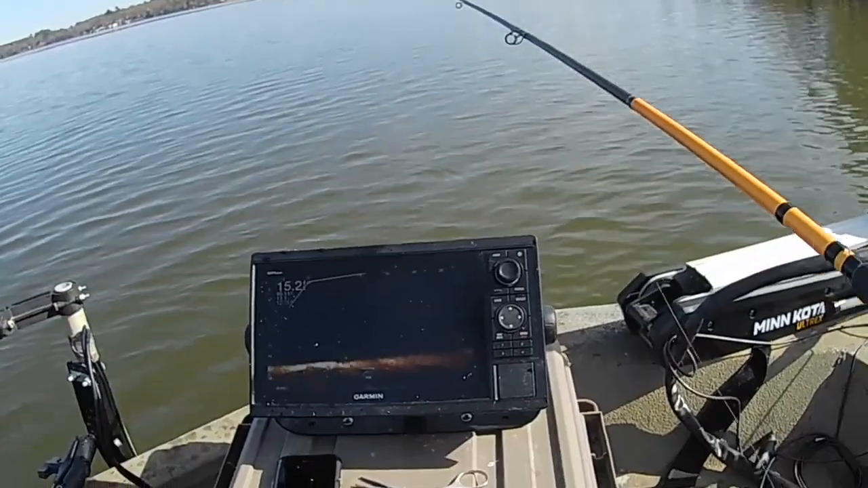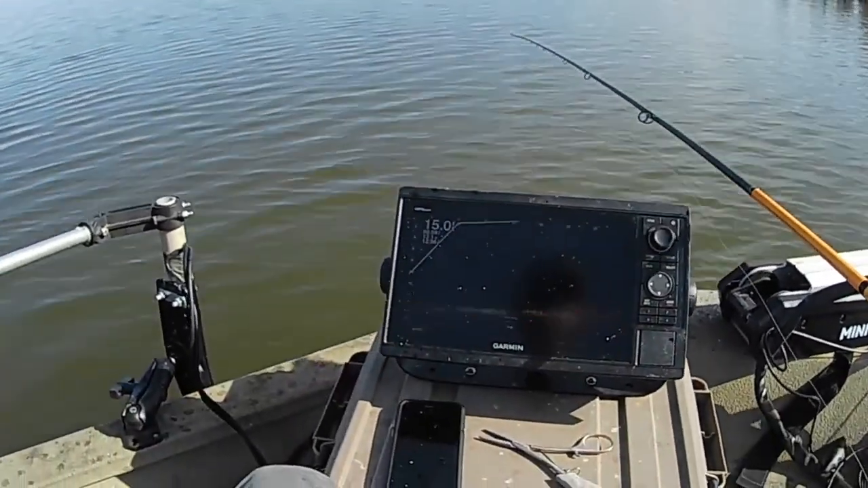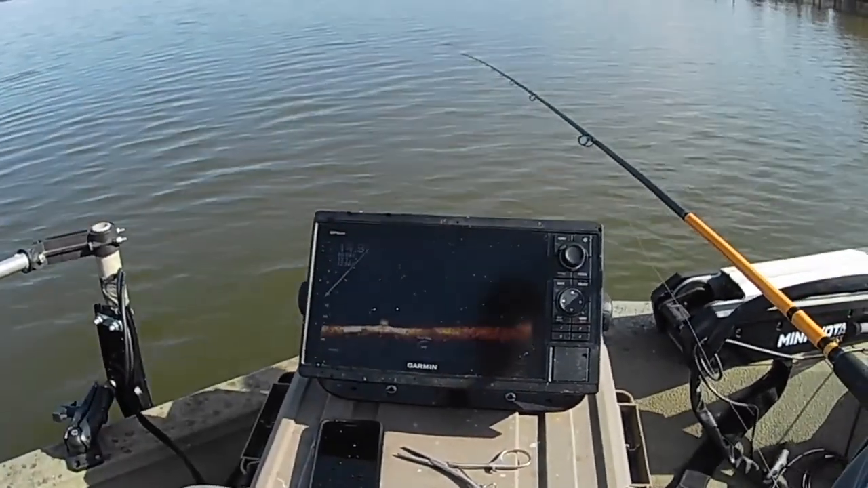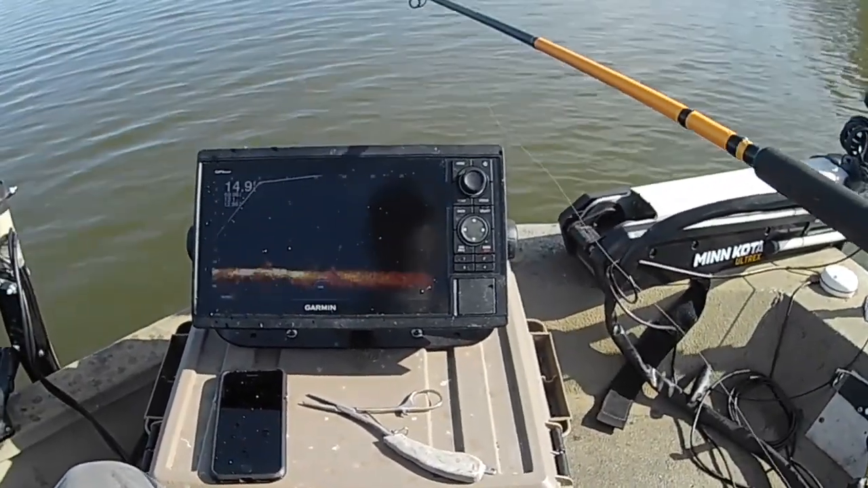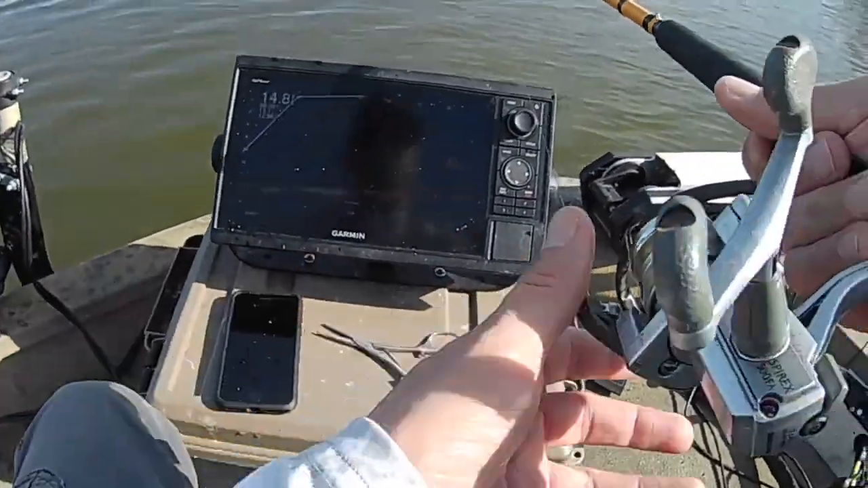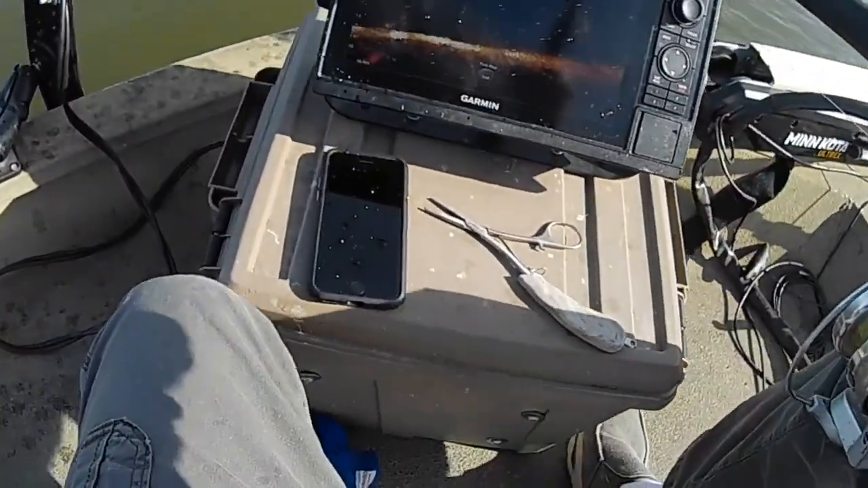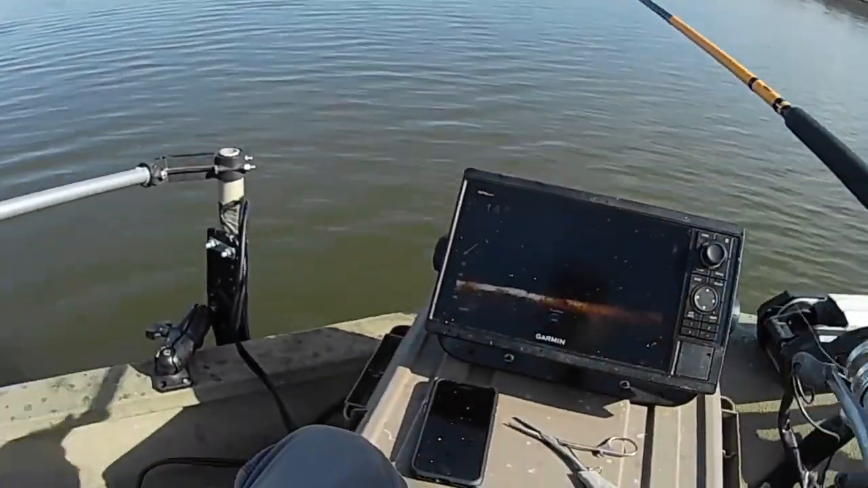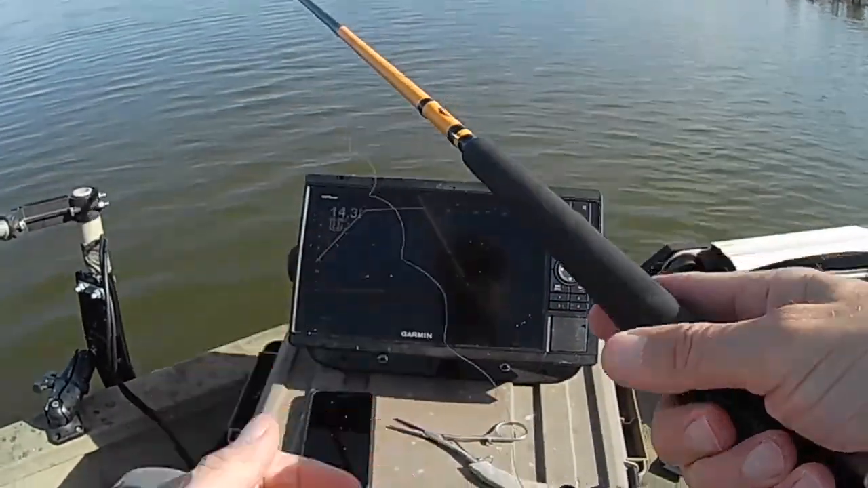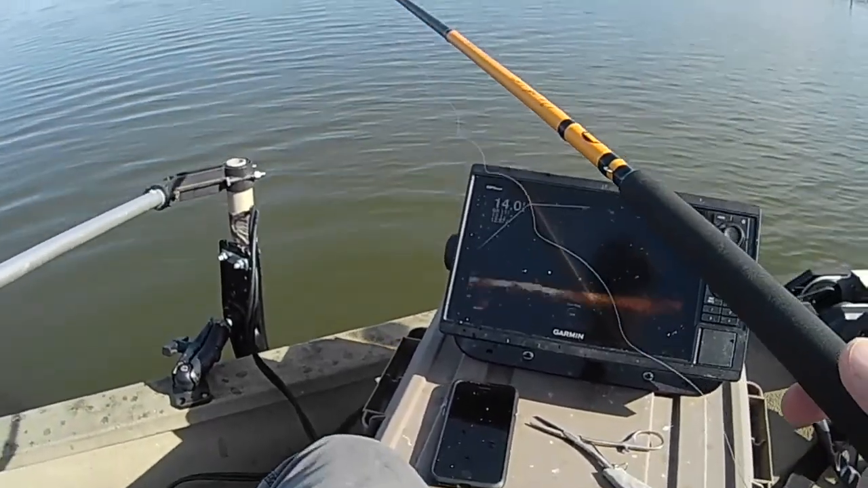You know, when I didn't have Livescope, what I would do is I would get in these same areas and get on these break lines and just troll a jig around. Just drag it around until I located them, and then I'd throw my marker buoy out, sit there and catch a few, move on to the next spot. But now with this, you can actually see them down there, so it saves you a lot of time because you can just throw right at the fish instead of having to drift around or troll around to find it.